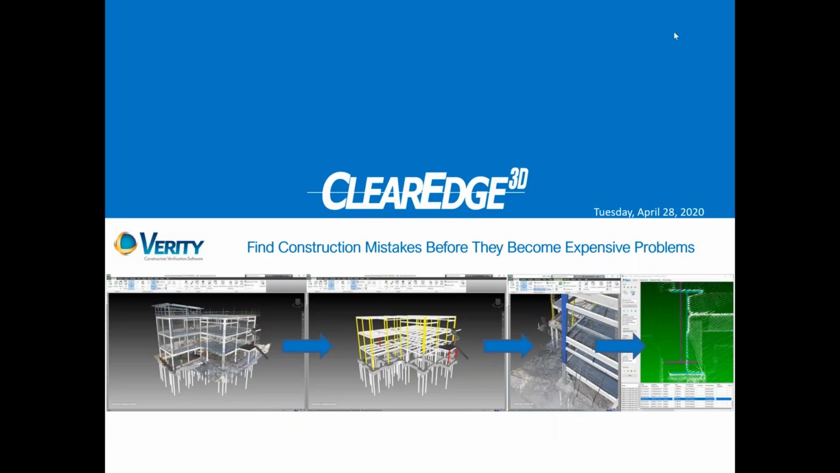Let me move this over. Okay, so the function of Verity is really, our motto is to find construction mistakes before they become expensive. If I find a mistake today and fix it, it's a lot cheaper than if I find that mistake 4 weeks from now when construction is 4 weeks further along. So that saves me money and it maintains my project on schedule.